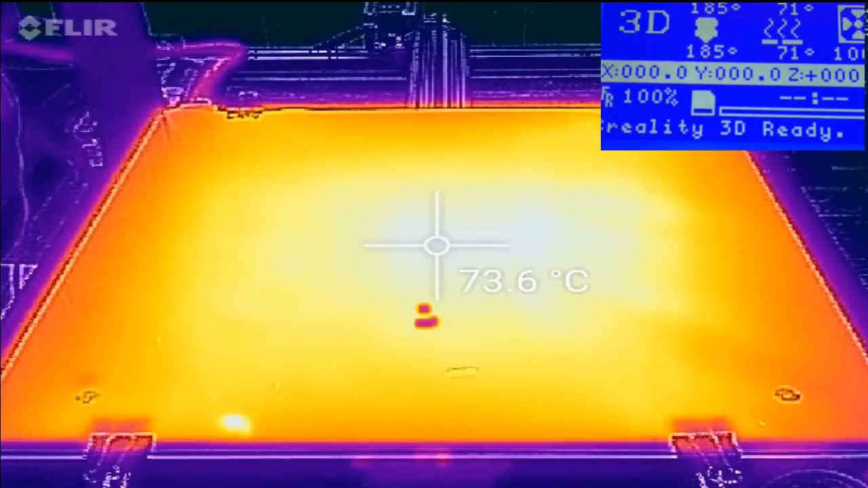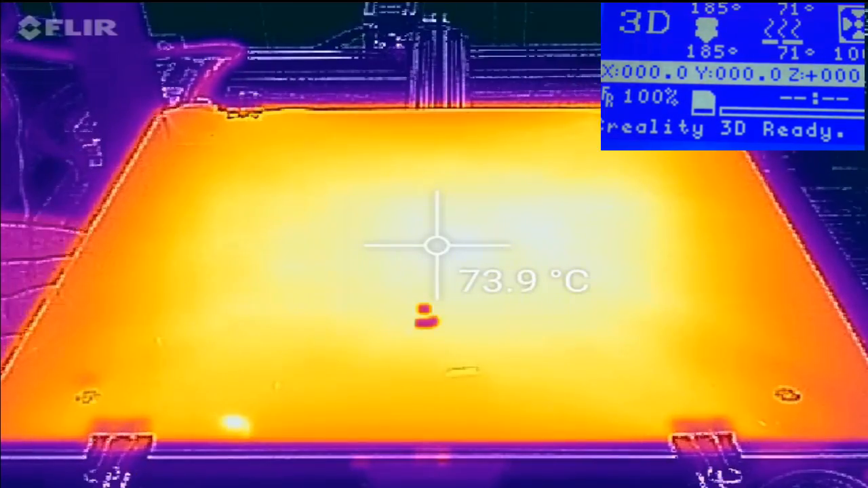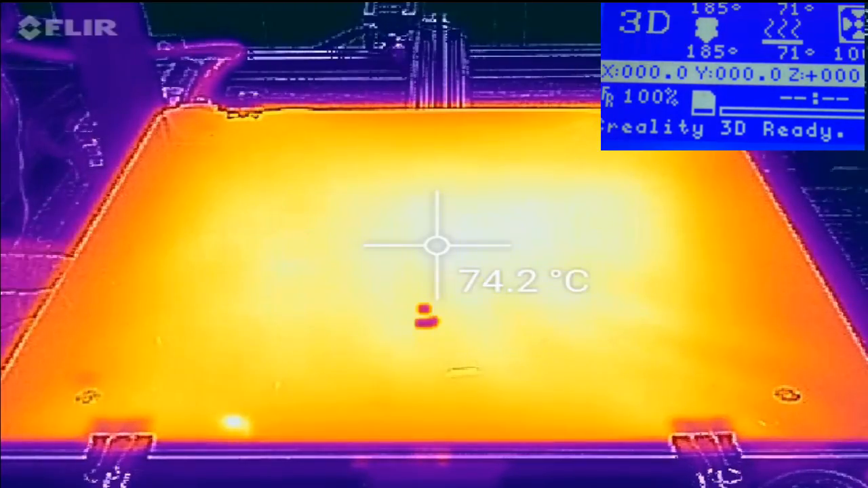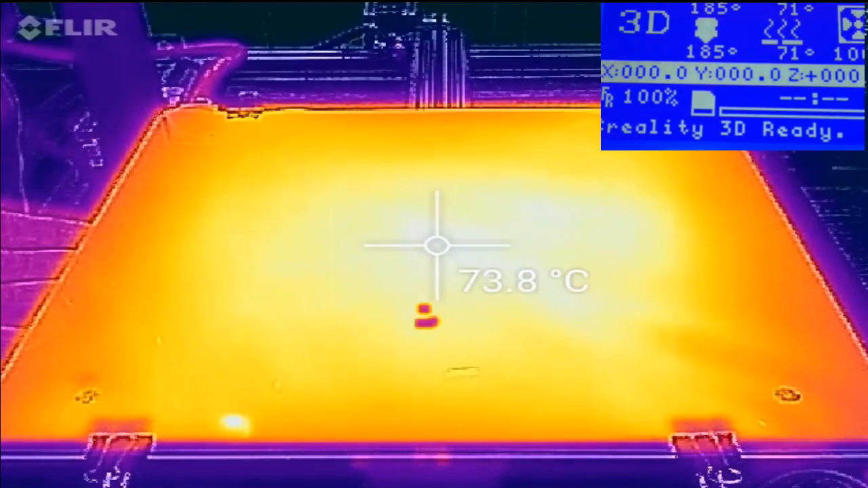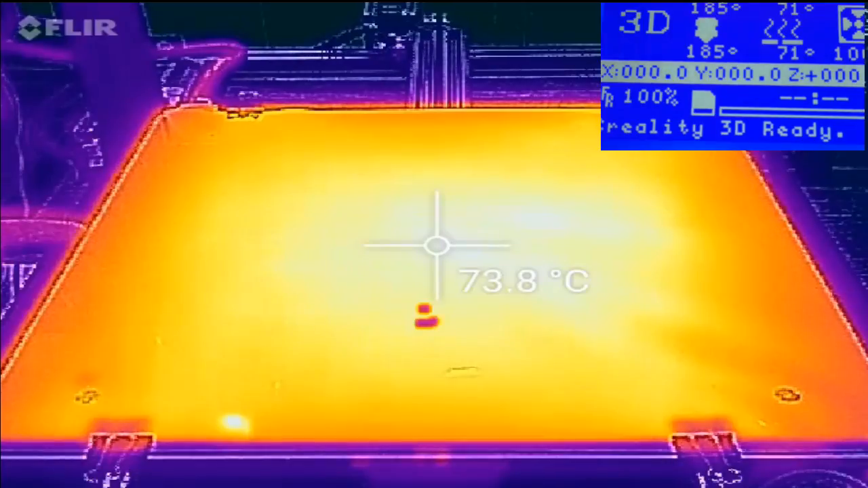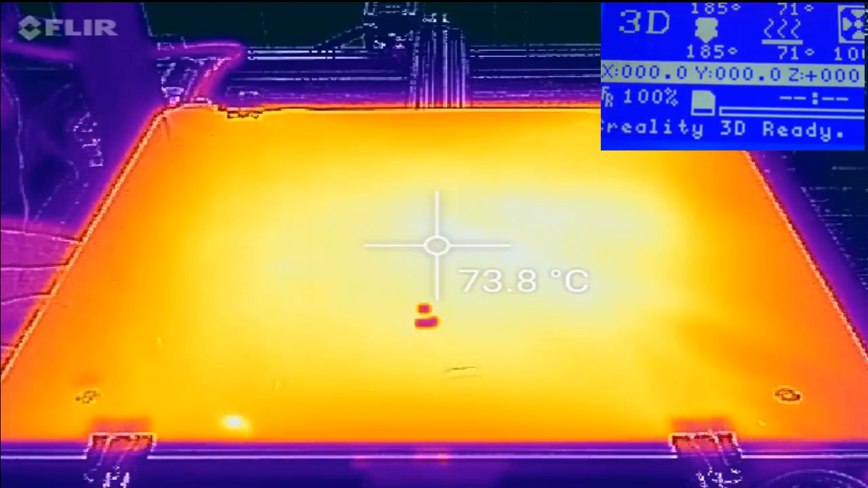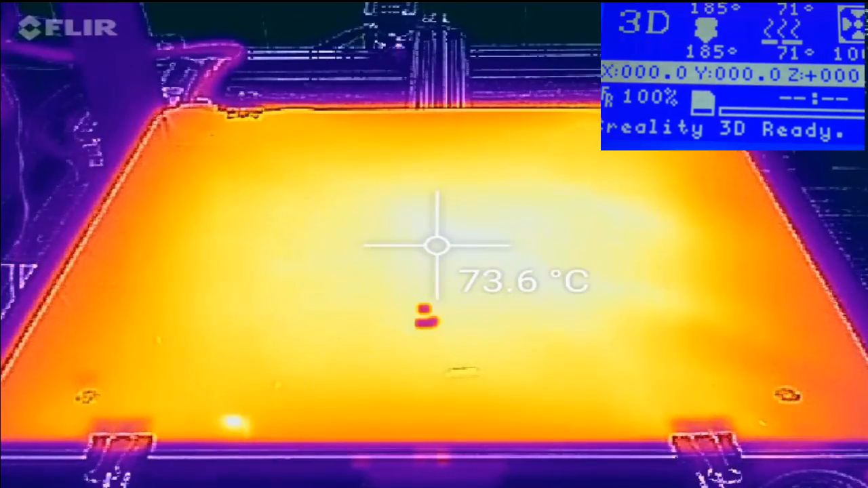So forcing that up. However, I think one of the challenges might be the type of heating. It's like a PCB type heating bed, so I think there's going to be some intrinsic insulative factor in the material itself. So it might be hard to efficiently reflect the heat back up through this PCB bed, but I think it's probably worth a try, and it may be something that I try in a future video as I put some sort of insulative material on here. I'll have to do some homework.